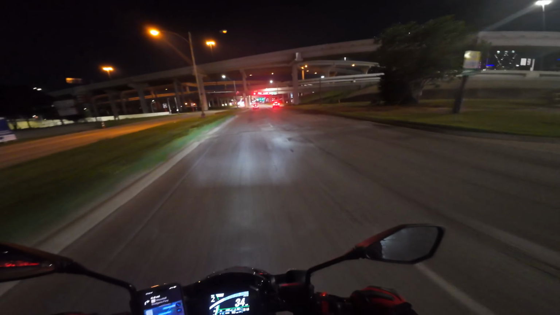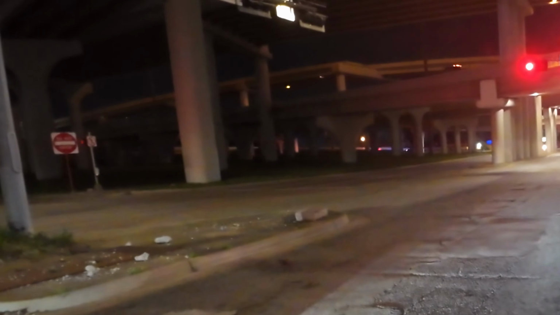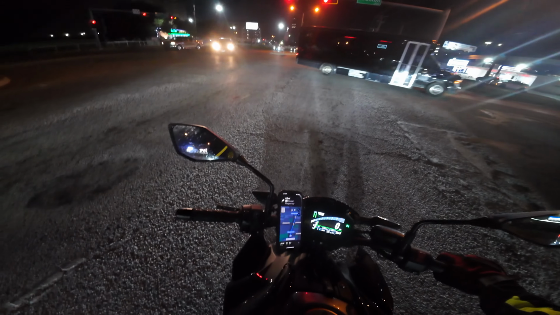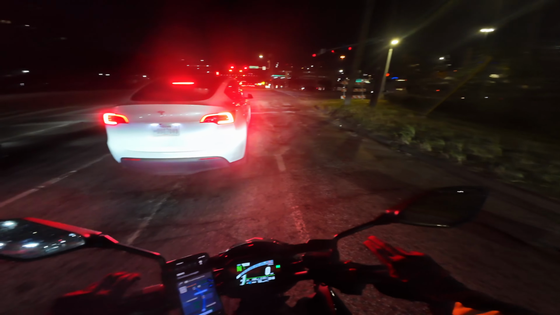These bumps are crazy though. Whew. Where are the cops going? Yeah, I just passed the cops, so they're definitely out, so I gotta be very cautious, you know. Hey, get on this highway, because these streets, I ain't doing it. That's that infamous parking garage. So that's where it was. That's funny.